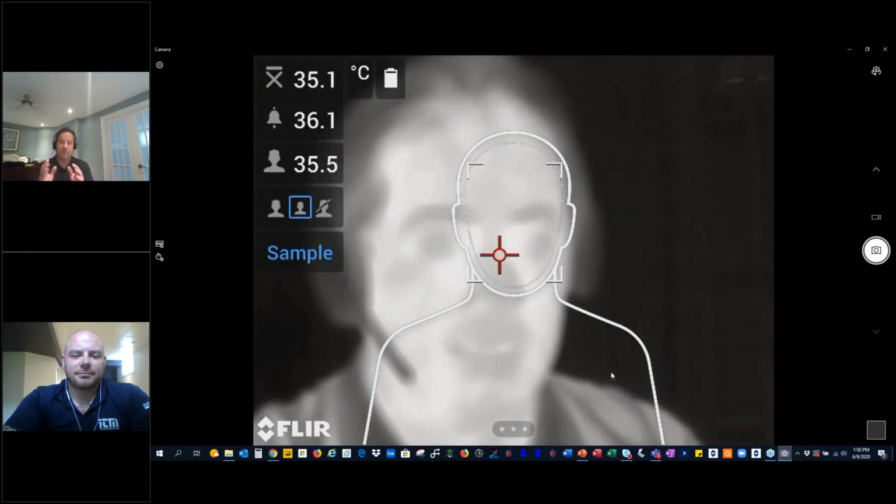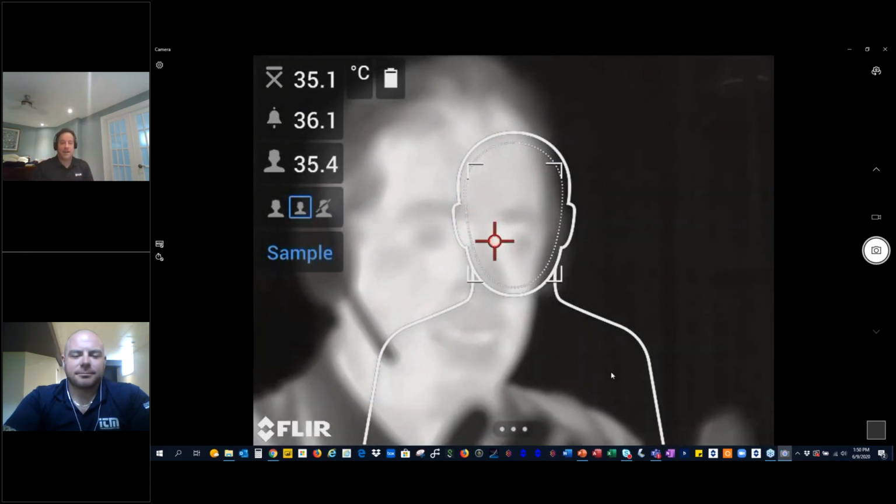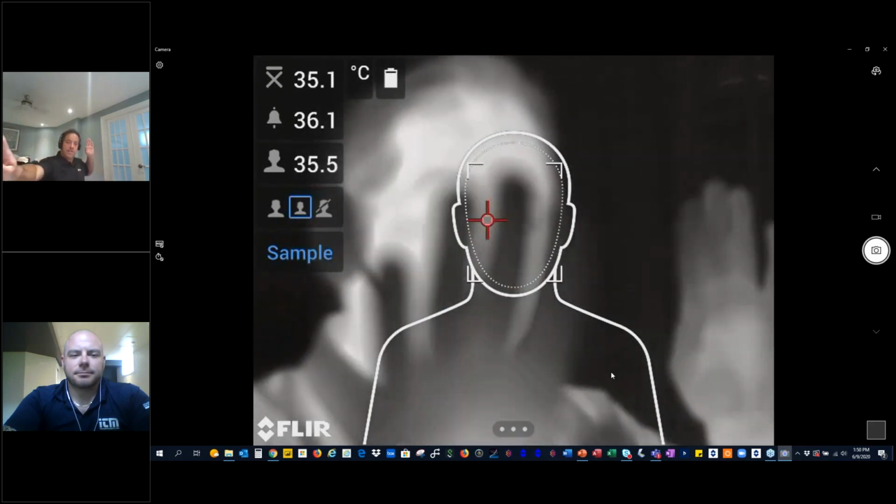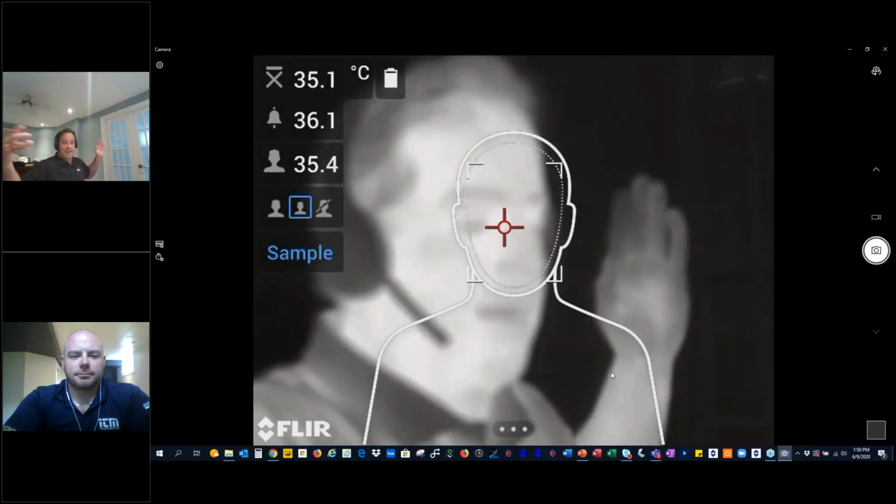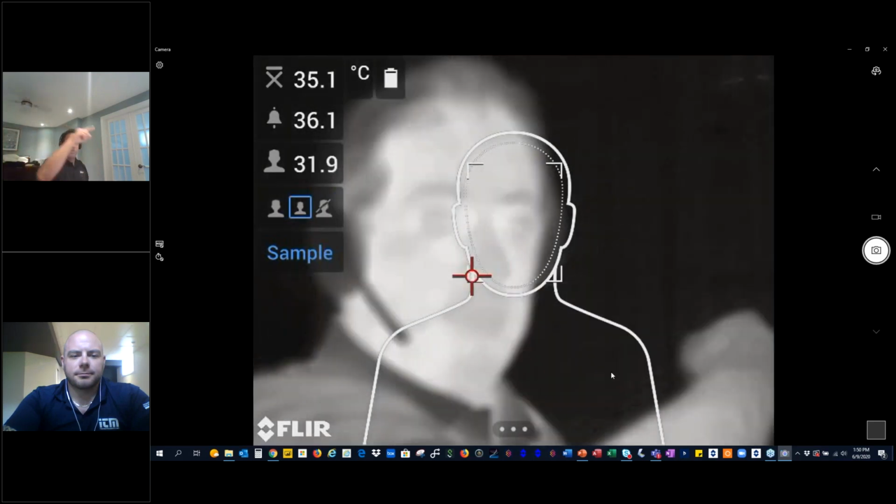They recommend you make sure you're always on the same plane, same level. If the black body is 3 feet behind you because you don't want to contaminate it, it's not going to work. You're focusing on the black body, not on the person.